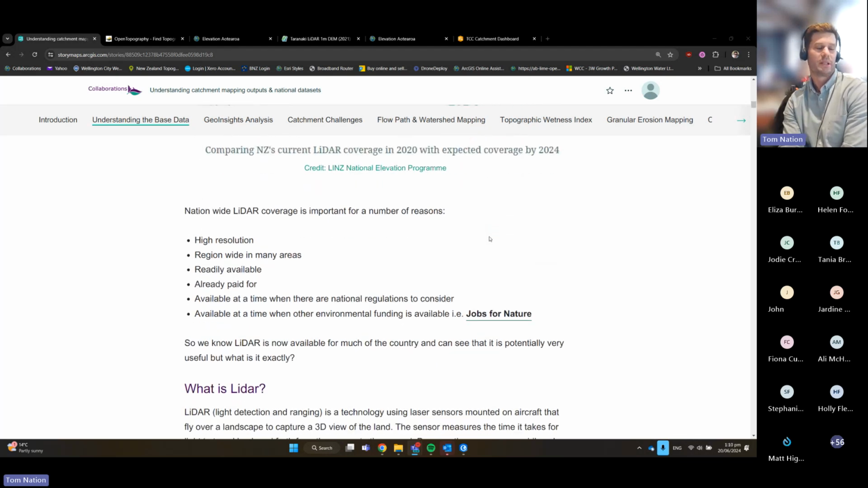There are a number of reasons why it's important and useful. It's really high resolution. It's region-wide in many areas of the country now. It's readily available. We can access it now. It's already been paid for. It's available at a time where there are national regulations to consider, which put requirements on farmers or councils to achieve certain things.